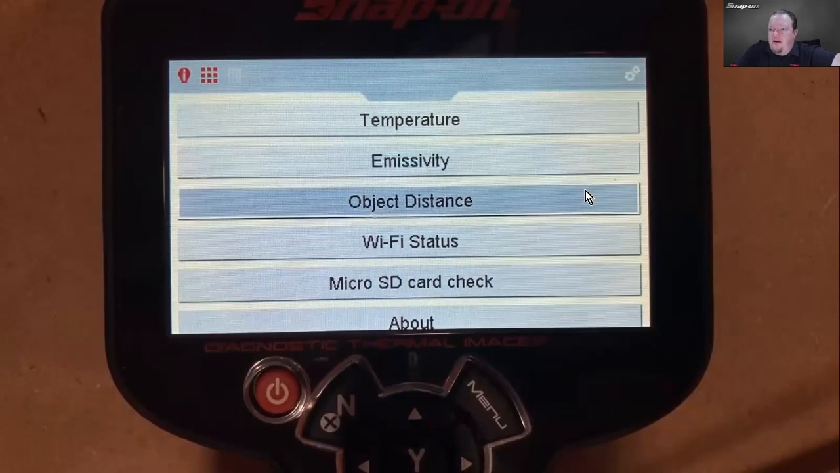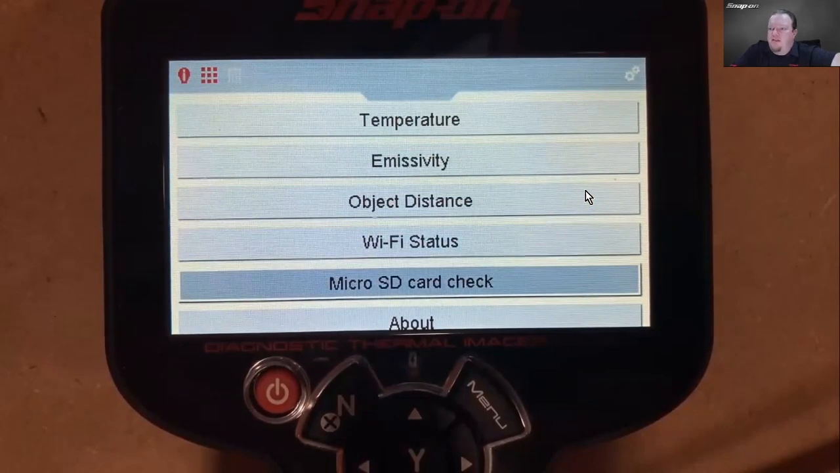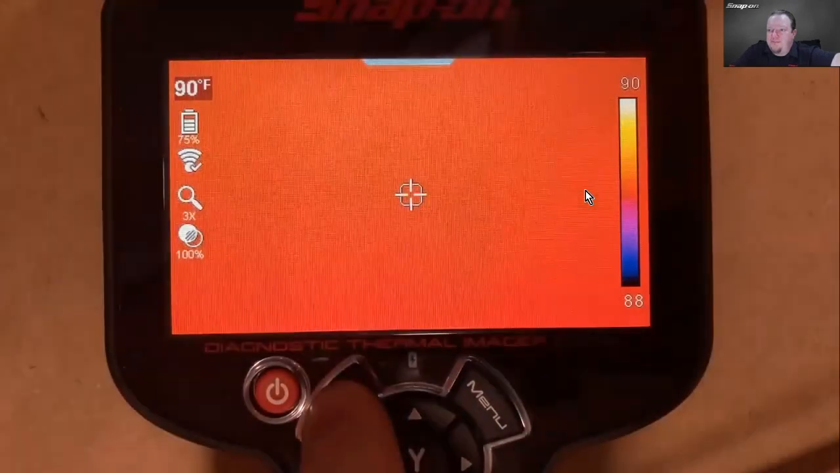Object distance, is it near or far? Wi-Fi status is just to check your Wi-Fi. Micro SD card check if you have a problem with that micro SD card, and about. So a lot of good stuff in there.